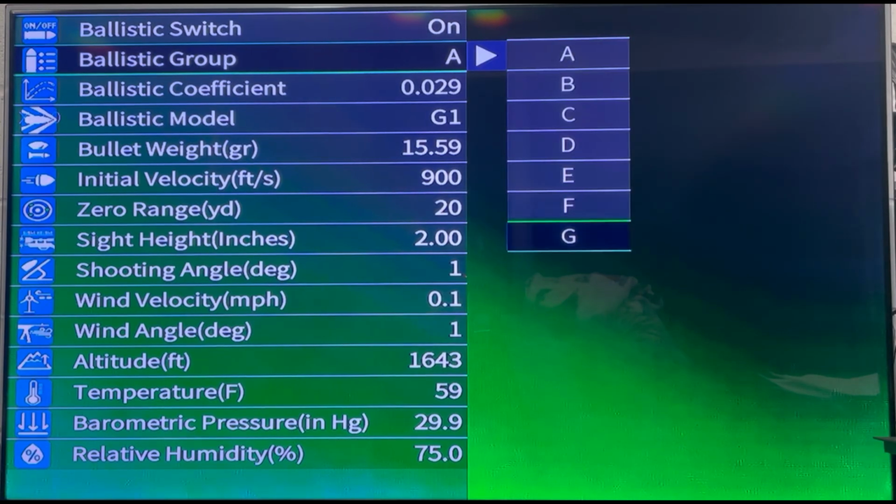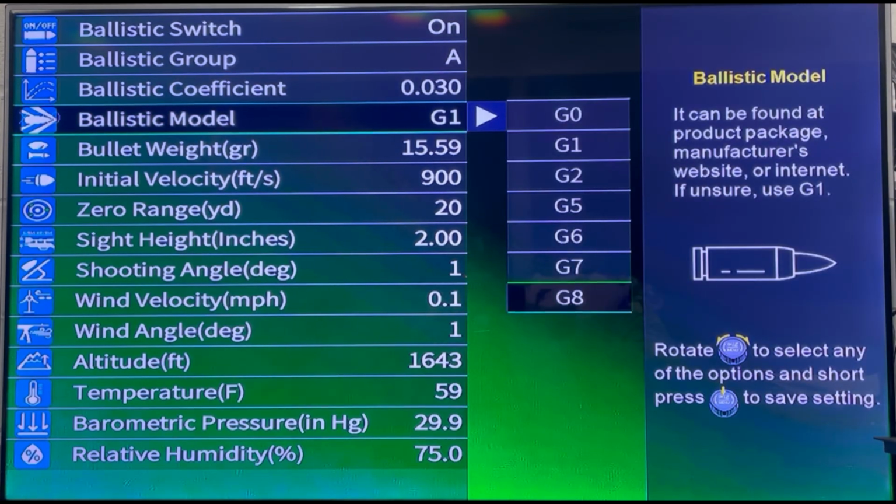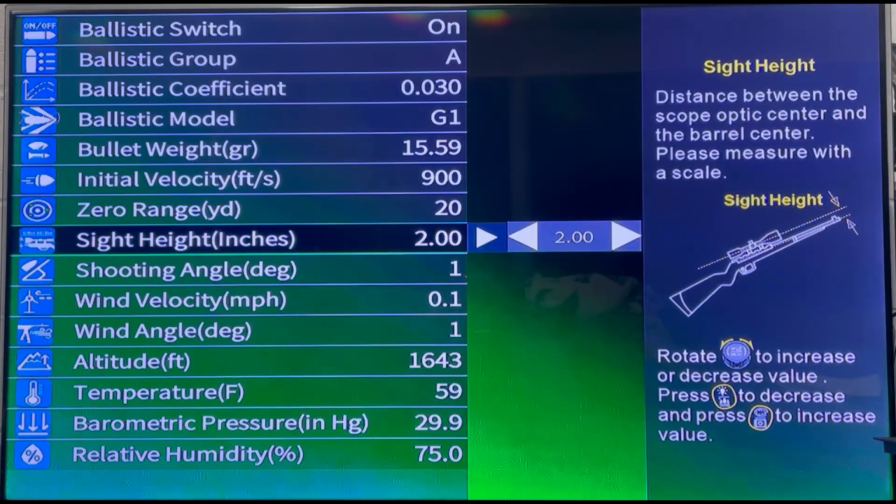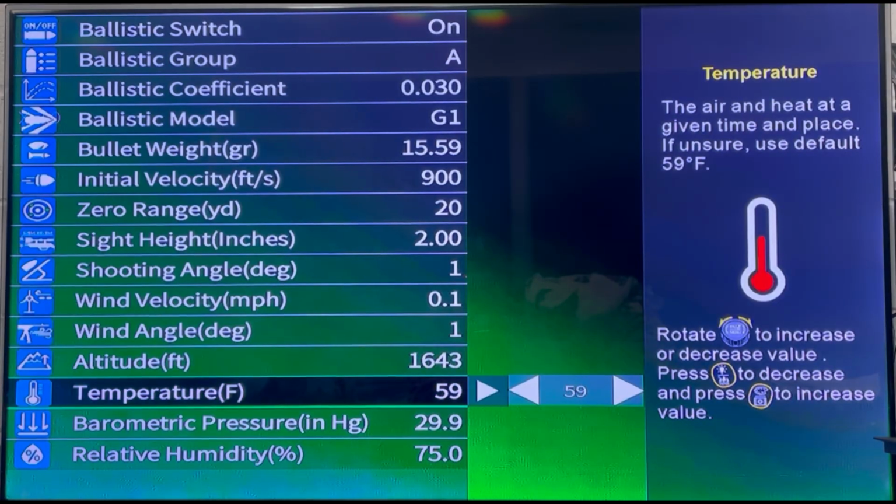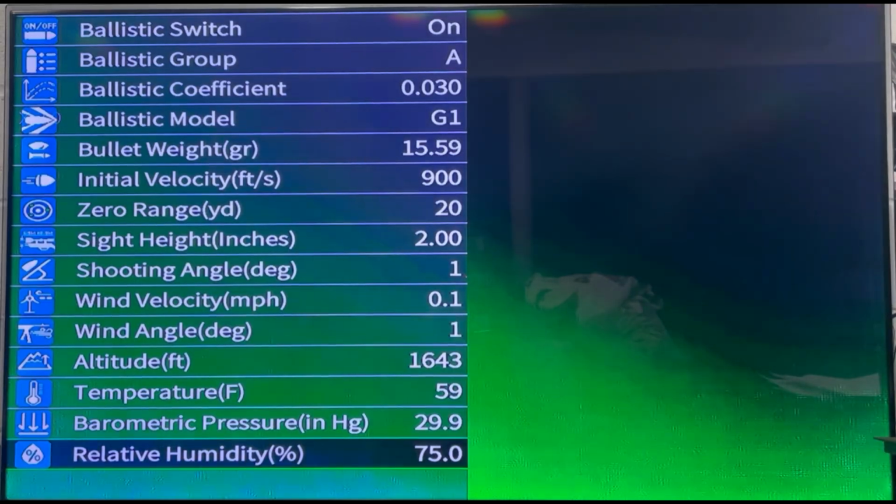Ballistic parameters. For the guys who like reloading and tinkering with chronographs, bullet weights, and ballistic charts, this mode is for you. Here's where you put in all that info so that the device's ballistic compensator tells you where to aim depending on what distance your target is at. It works with the laser rangefinder to make all its calculations. It's a pretty amazing feature.